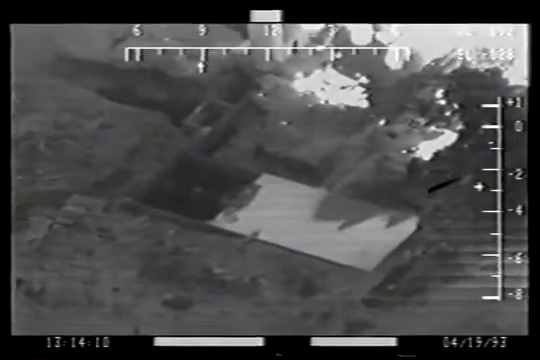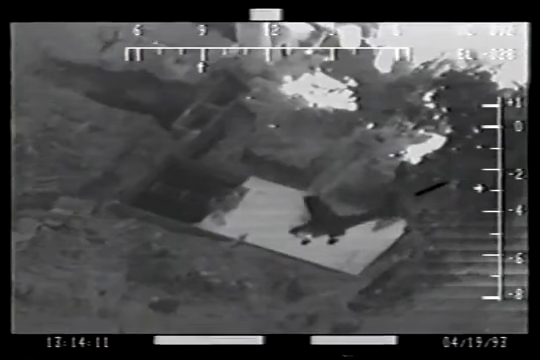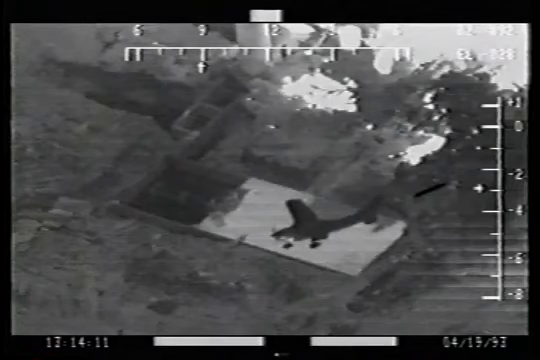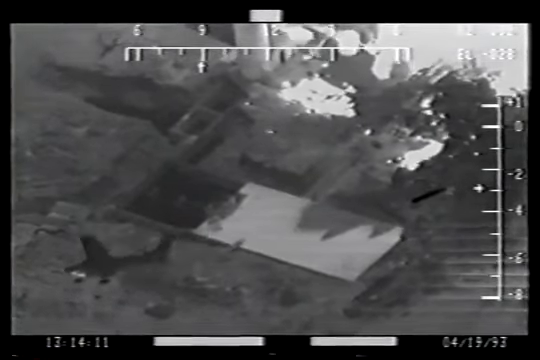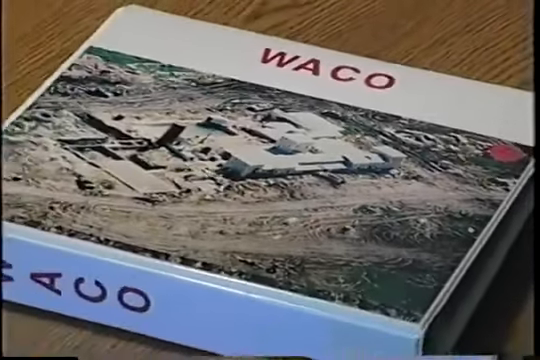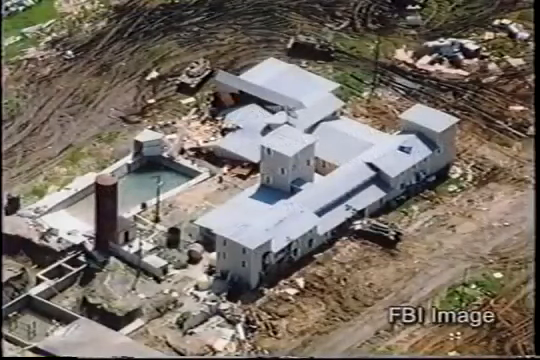During the morning of April 19th, a small plane circled Mount Carmel. In the plane, FBI agents were taking 35mm still photographs of events as they unfolded during the course of the day. The FLIR project asked a former CIA image analyst and a scientist currently serving in the photo intelligence community to examine 24 of these photographs.